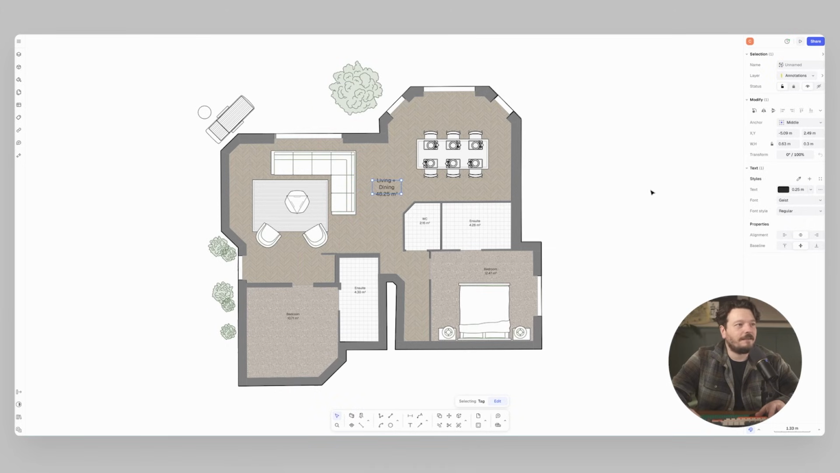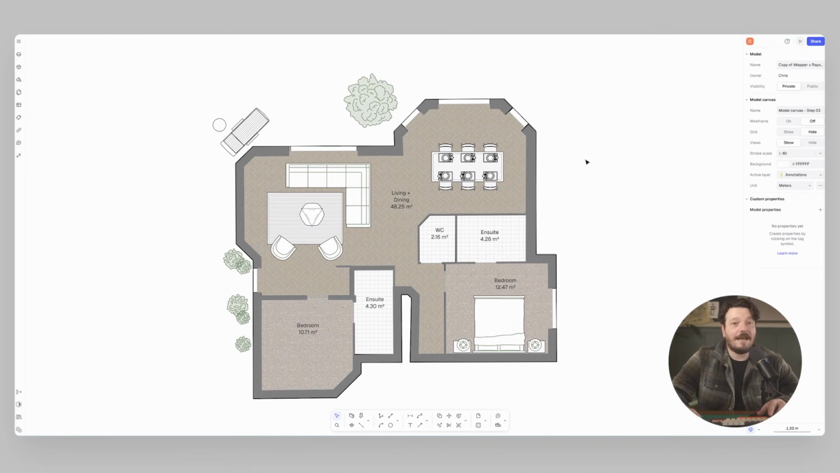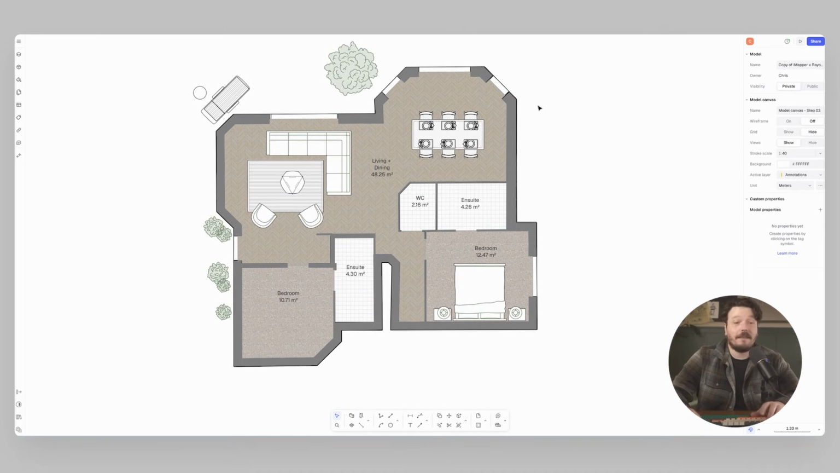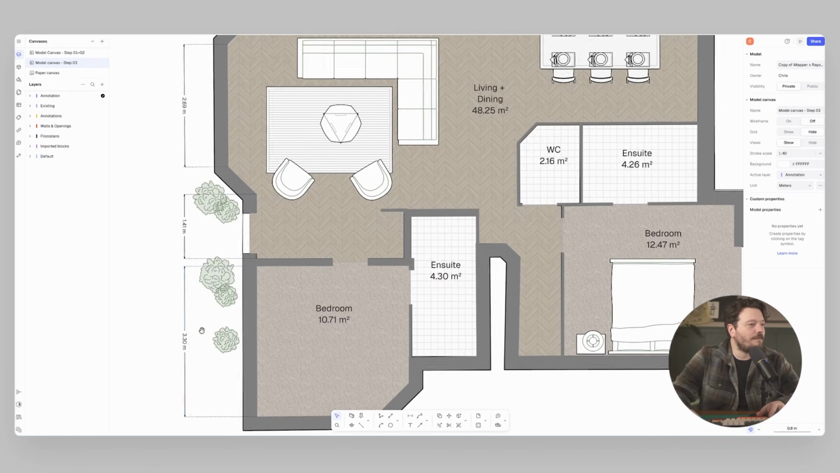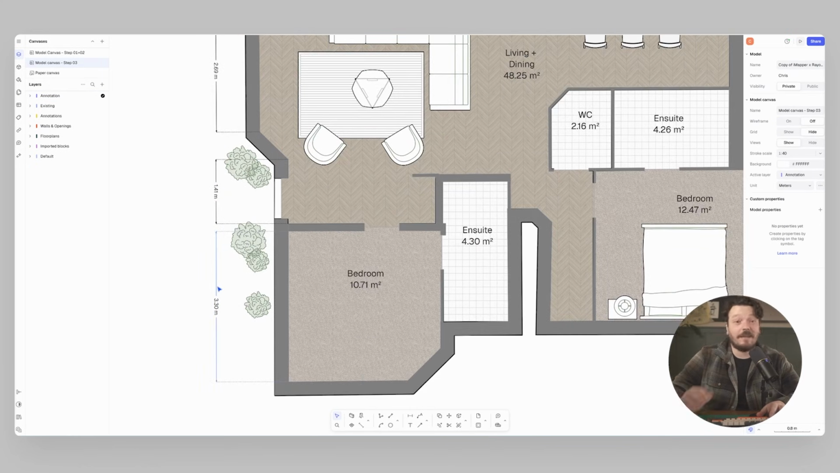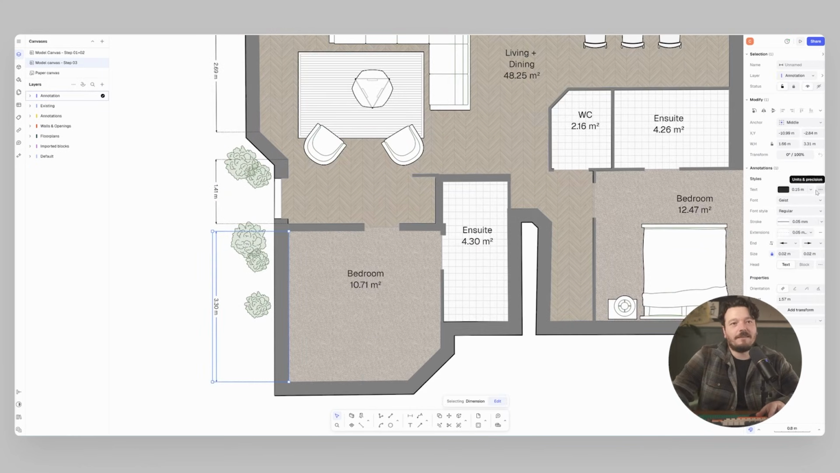So you see there, I can just select those, pick a style, and make those match with the other. The other thing I can do is add dimensions. So again, to our layers, we'll just add an annotation layer, and then I can go to dimensions and pull these off my walls. And exactly the same as with all the other styles, I can change the size of these.